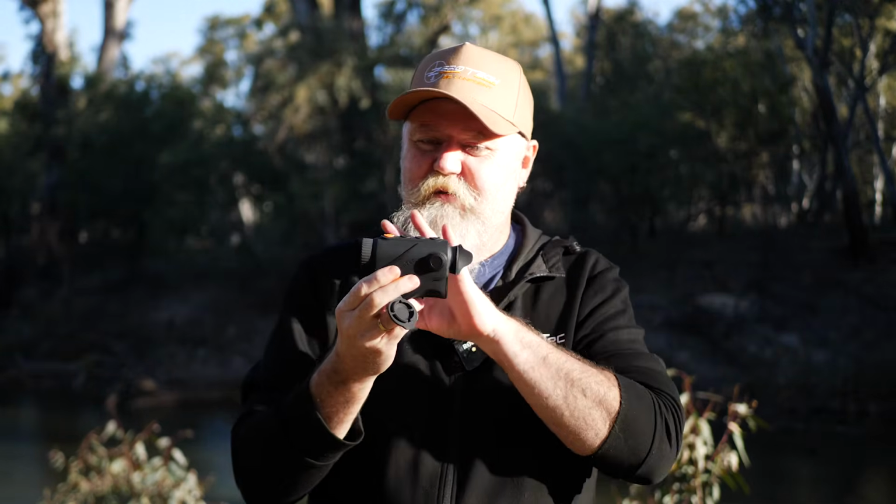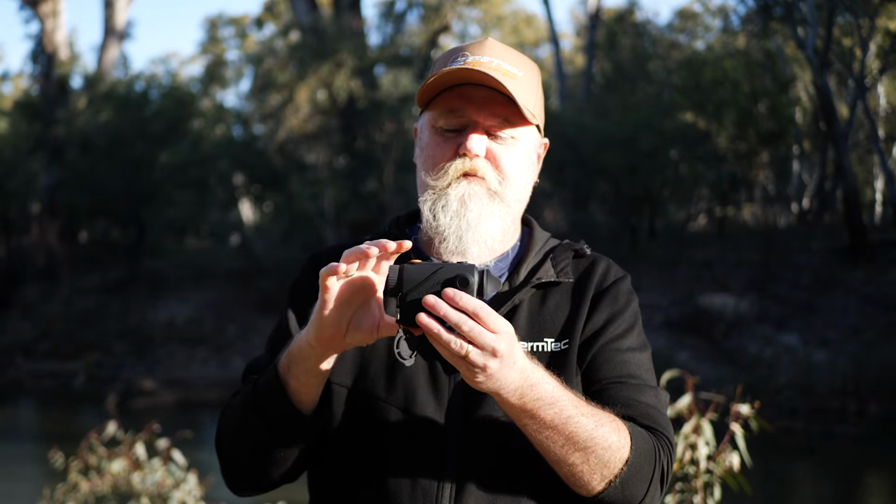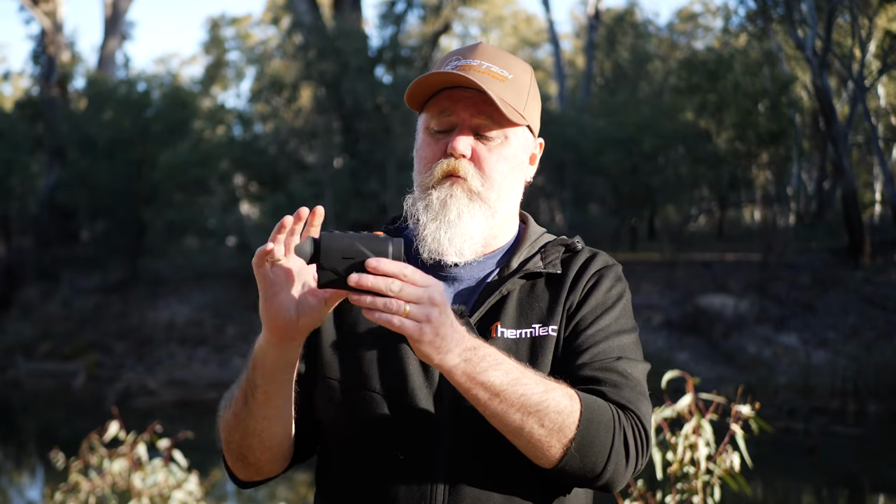You'll be able to see there's a big hot blob over there. You'll know what it is. And I think that's what this one's aimed at. It's aimed at a bit of everything, and I think it does it quite well. So yeah, I'd be more than happy to recommend this as a good general purpose unit. And as a general purpose unit, I think it does very well at all of them.